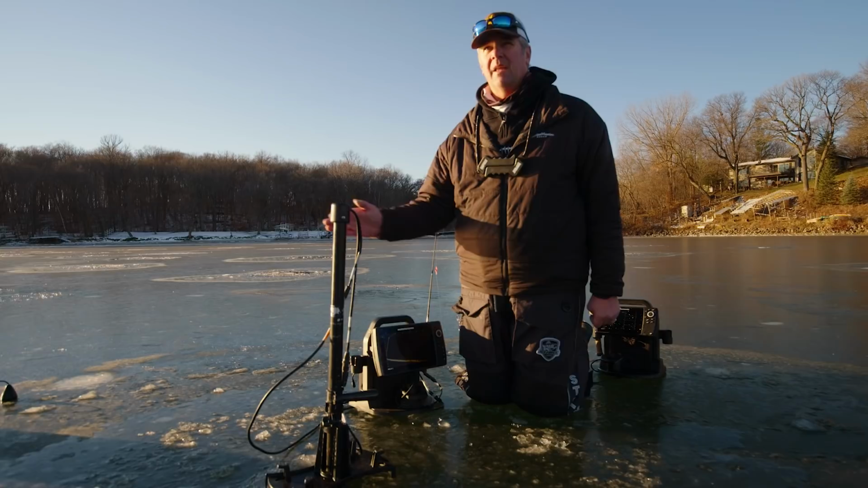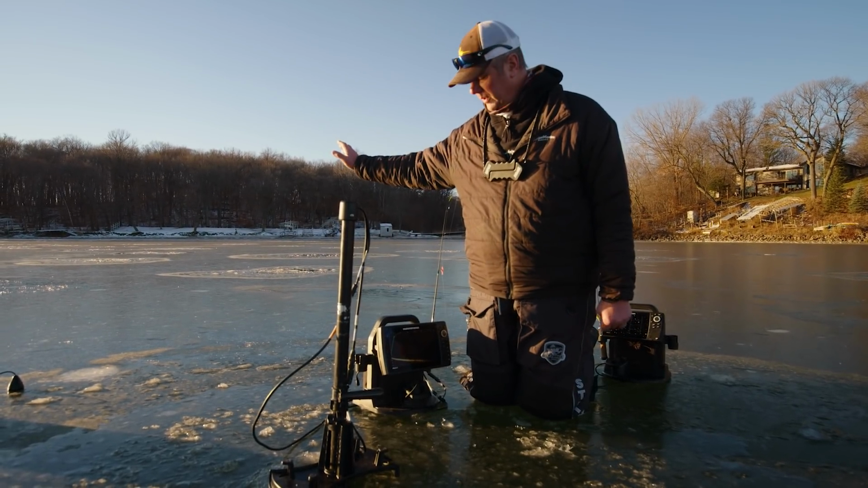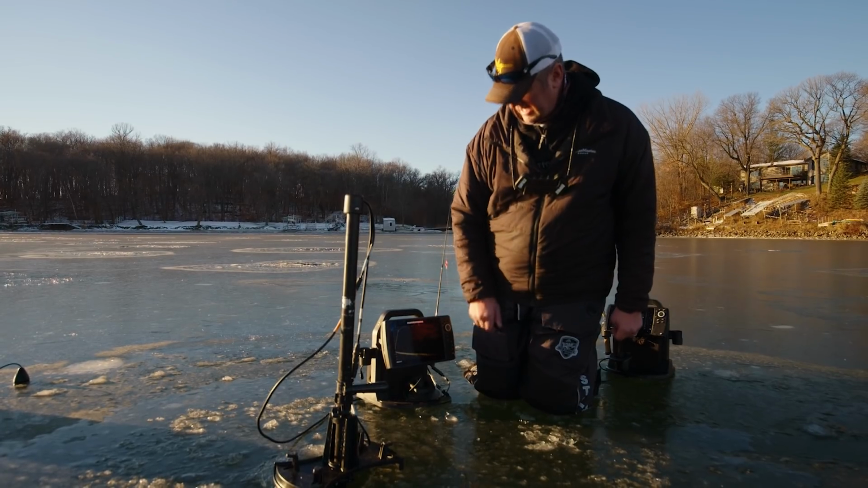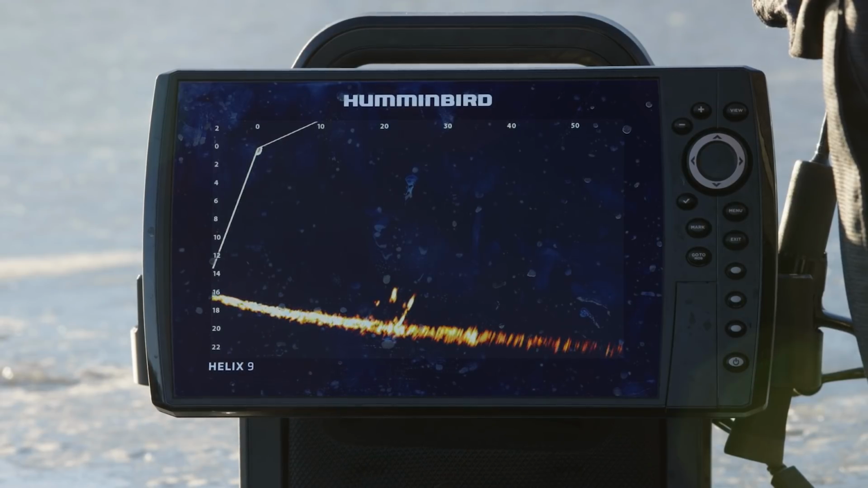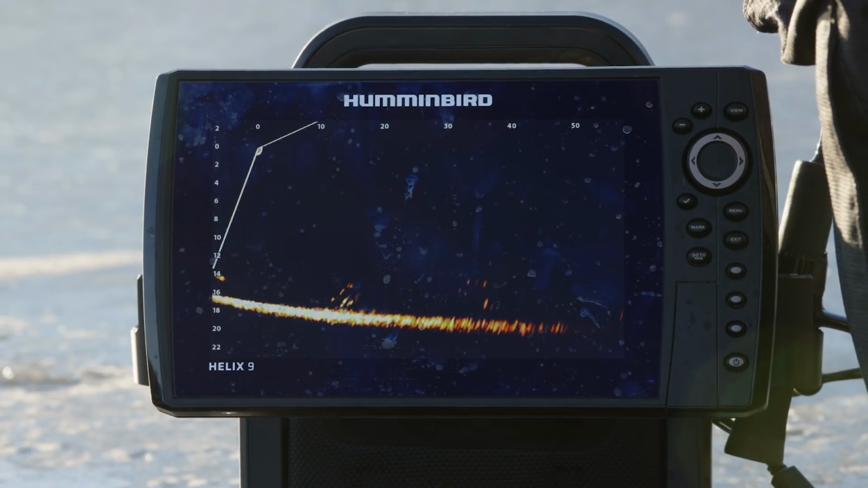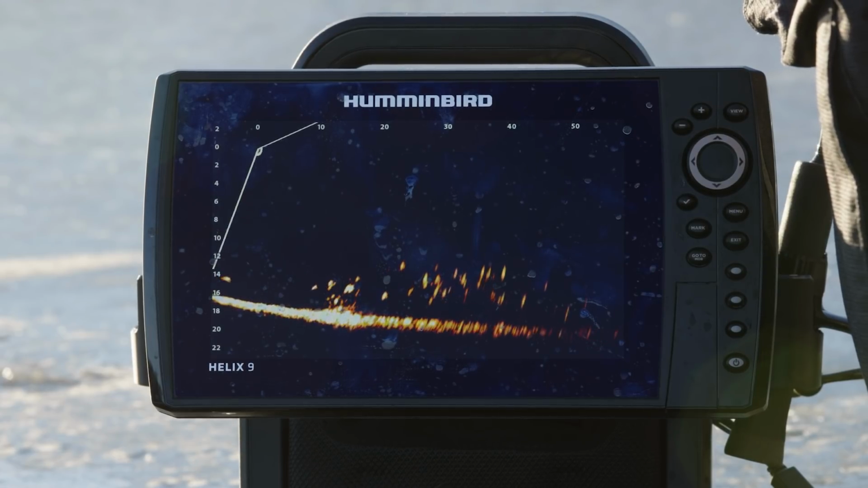So we moved the Mega Live setup out just a little bit deeper. We started, of course, early in the morning. We were up shallower, just a couple feet though. We're out here 16 to 18 feet. We're going to give this thing a spin, see if we can find some crappies. Oh, there's the start of some. I want to find more than that. Oh, look there. Oh, can you say bunches and bunches?